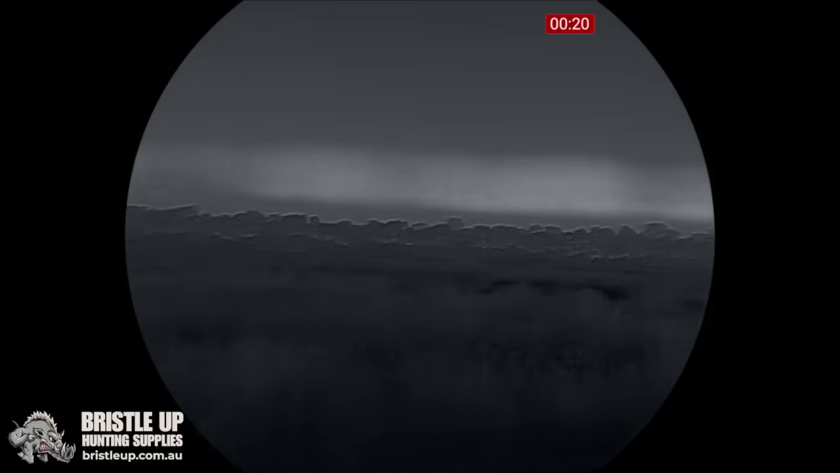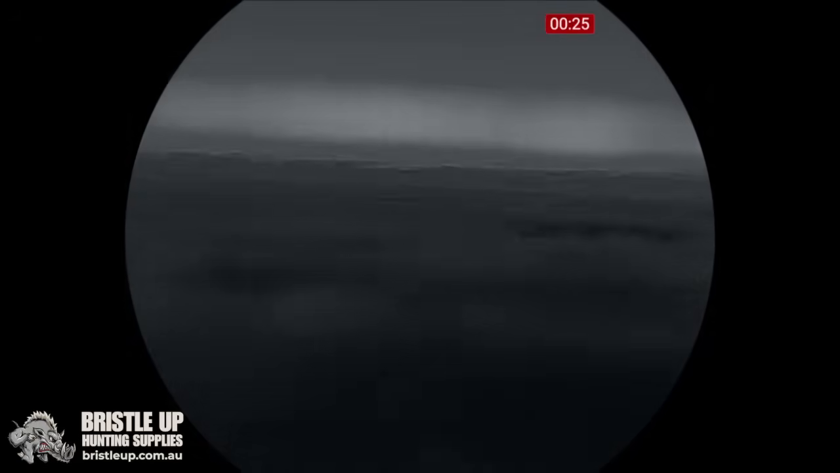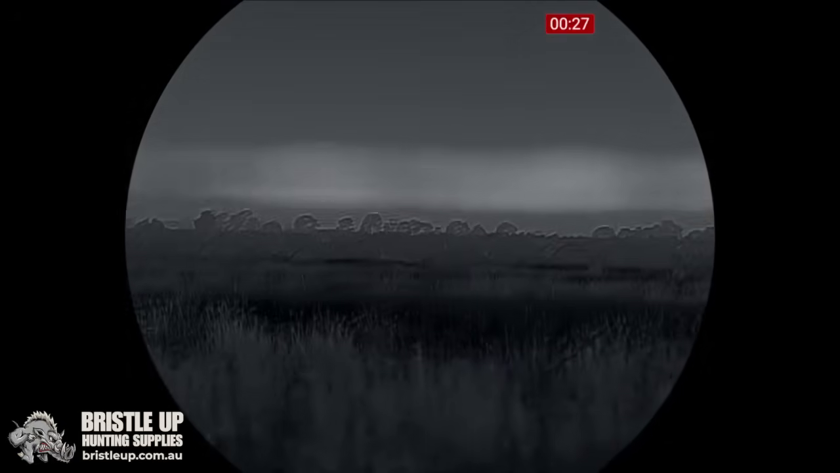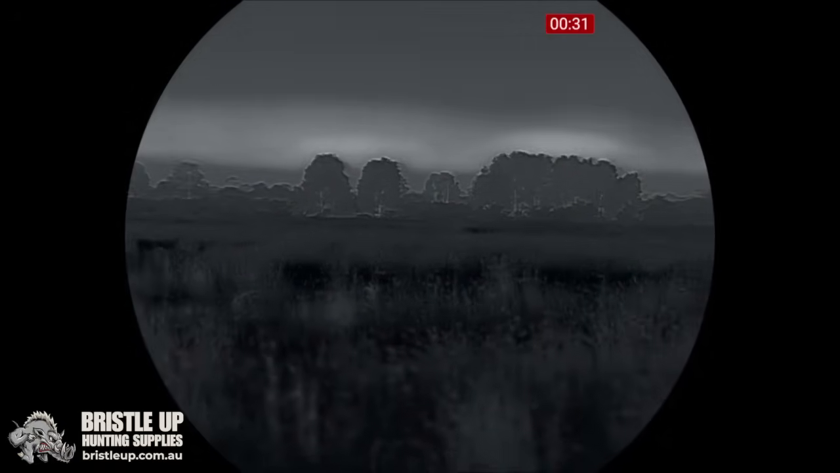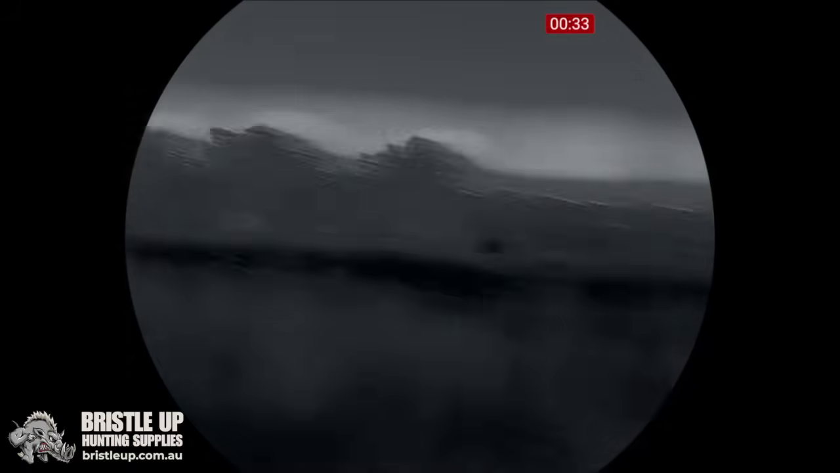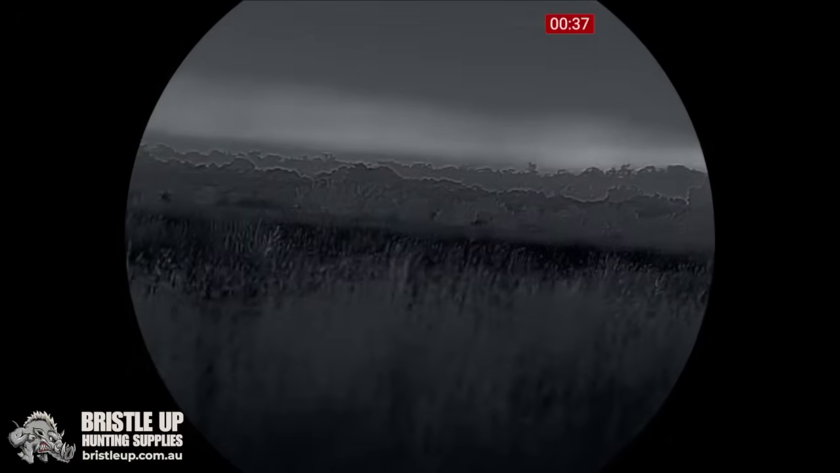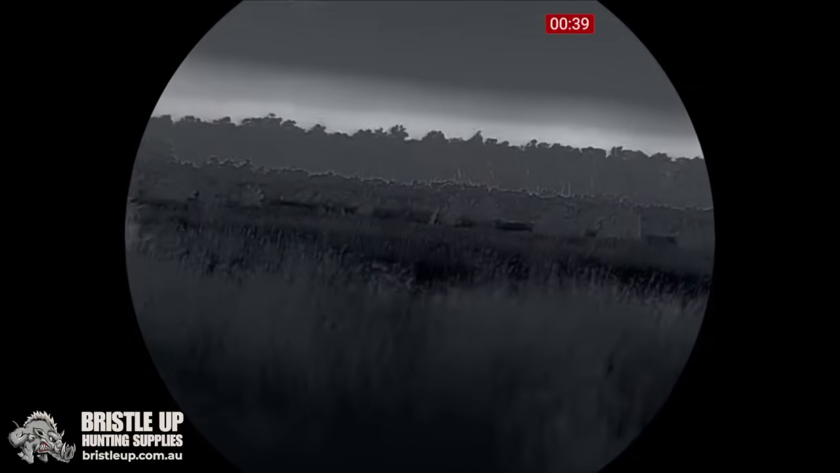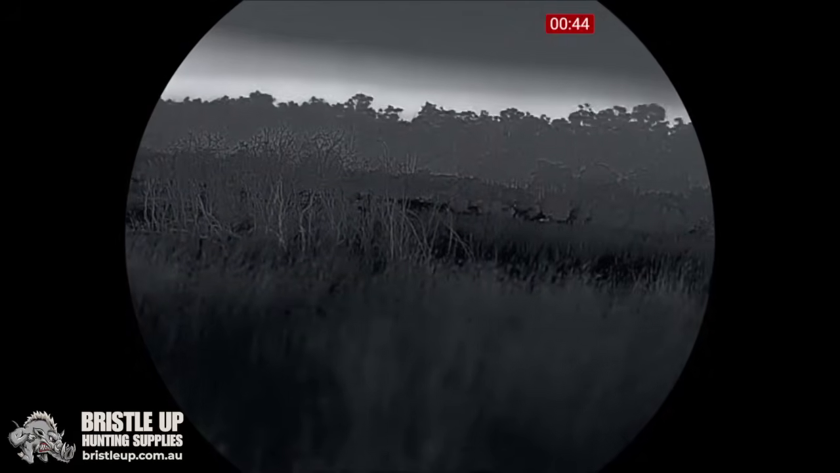So we've got at least 5 dogs here. We've already shot one, so it's at least 6, but whether those two out there are in the same pack or they're just answering back at these ones, we don't know. But the wind's sort of swirling around everywhere, it's making it hard. And there's grass everywhere, and long grass and suckers.